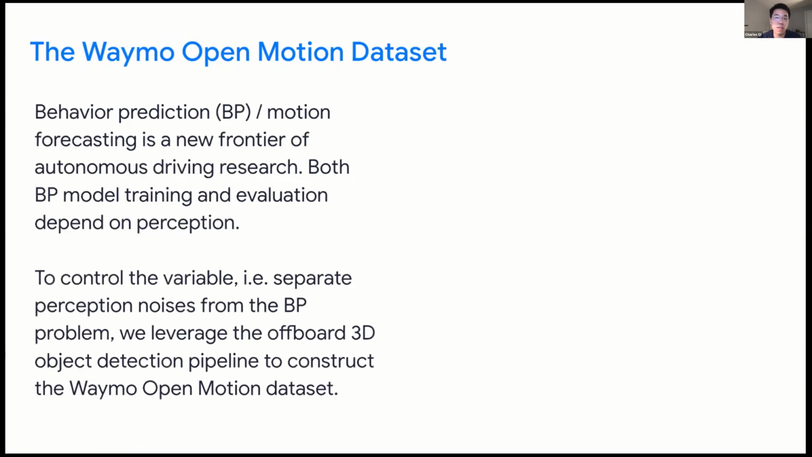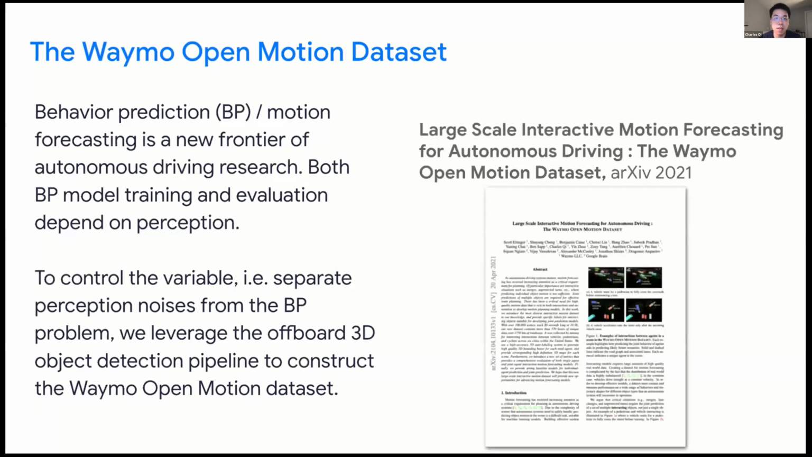To serve a focused study of the behavior prediction problem and to separate the perception noise from the problem itself, we leverage the offboard 3D object detection pipeline we introduced above to construct the Waymo Open Motion Dataset. More details are summarized in this paper called Large-Scale Interactive Motion Forecasting for Autonomous Driving, the Waymo Open Motion Dataset, on arXiv.